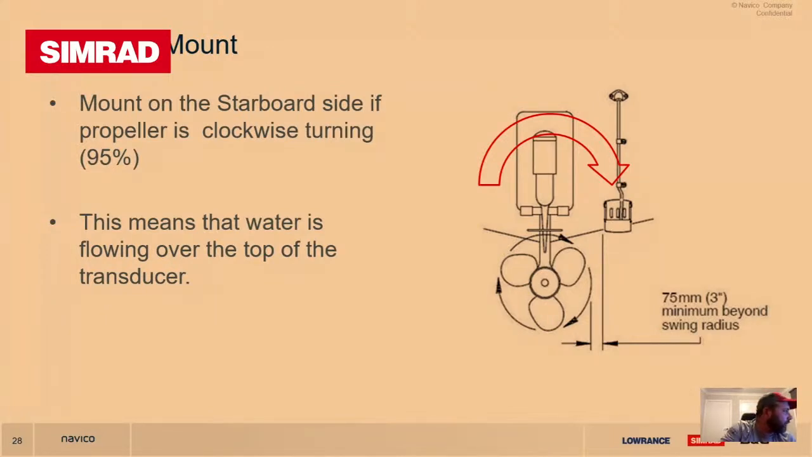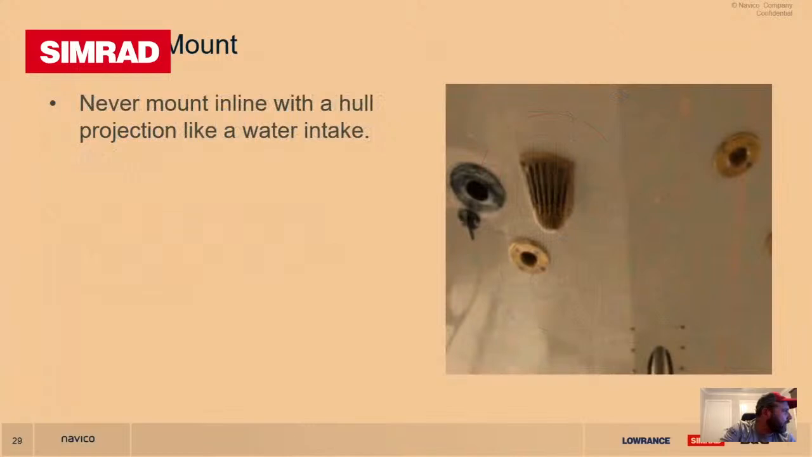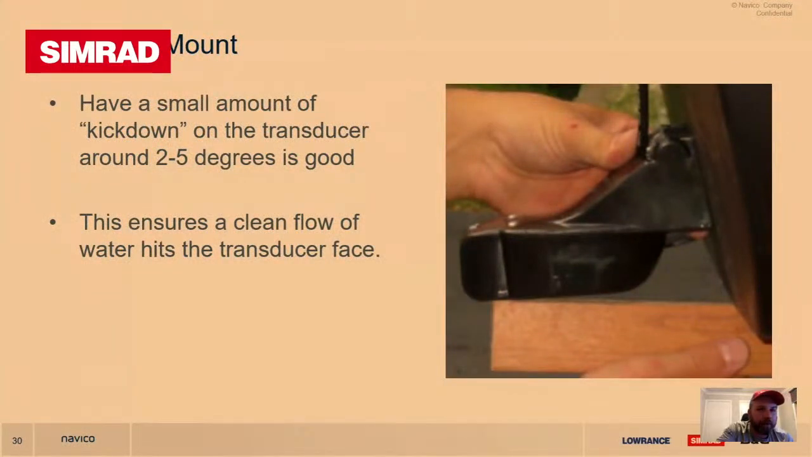If you go through the next slide quickly. If there's any fittings in front of your transducer like that, any through-hull water pickups, temperature sensors, bilge outlets, anything like that, you always make sure if you look up your hull, there's nothing in the way. You want as clean water as possible in the hull. When it comes to mounting, go to the next one.